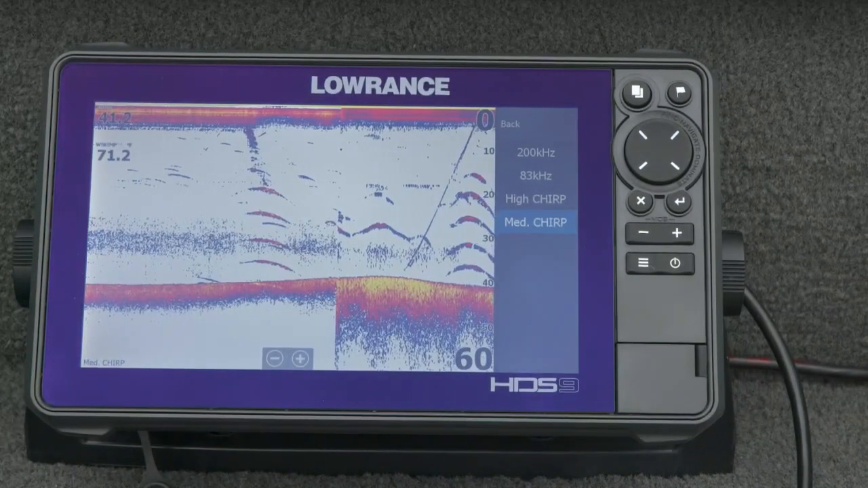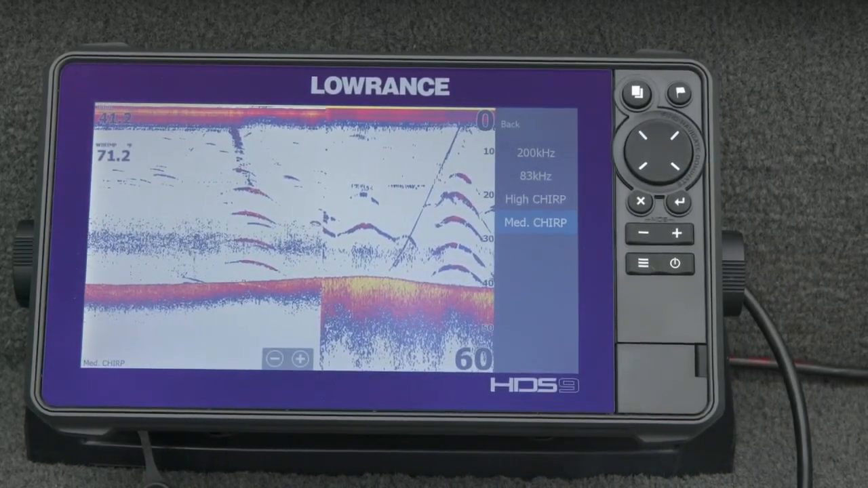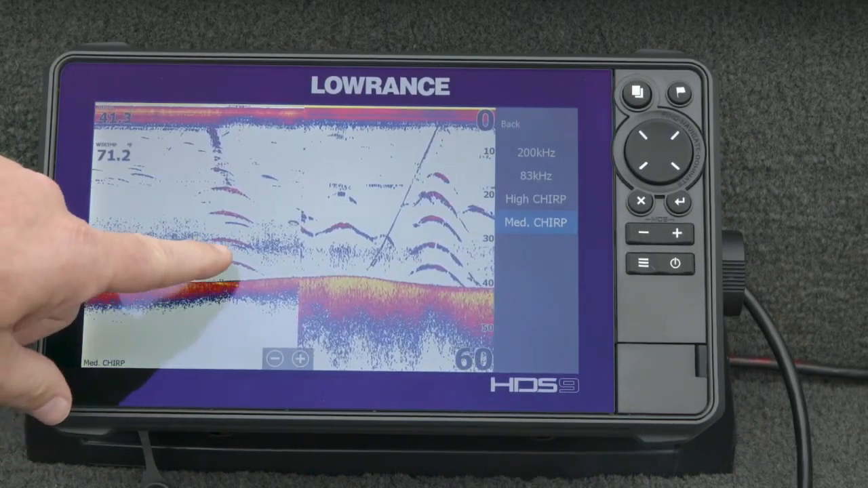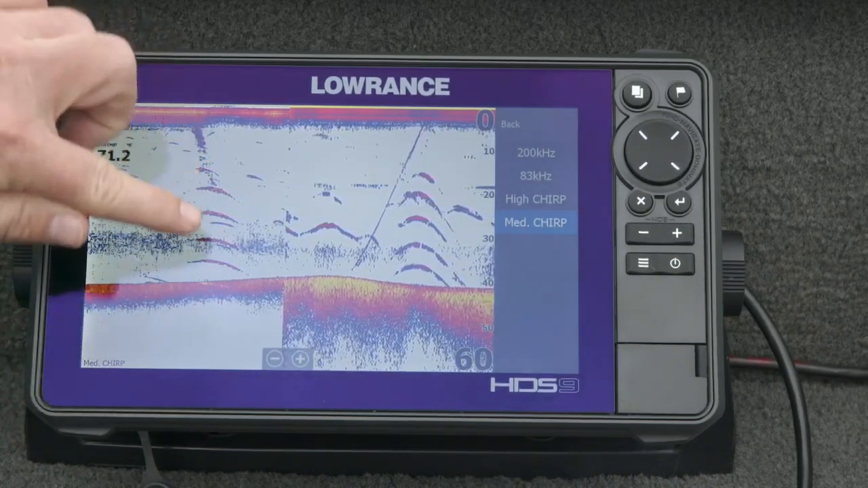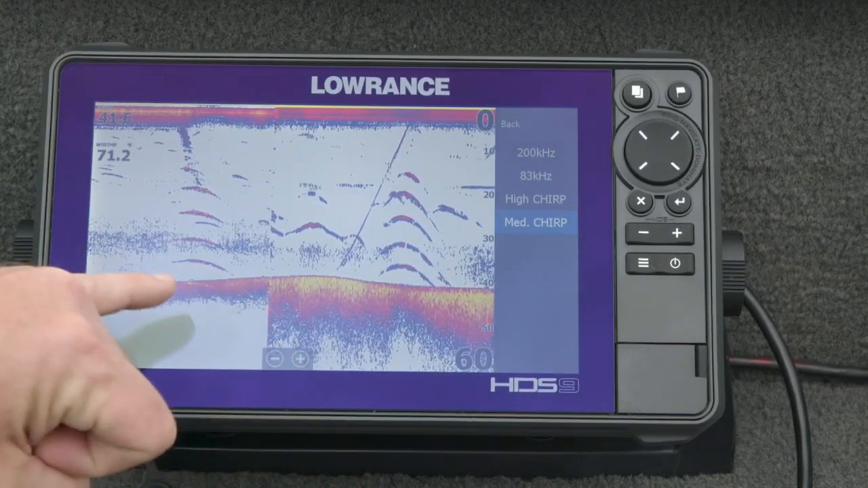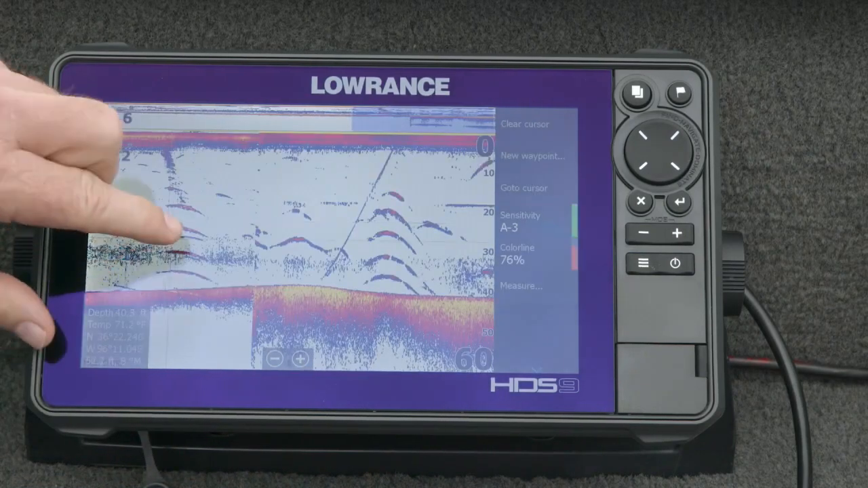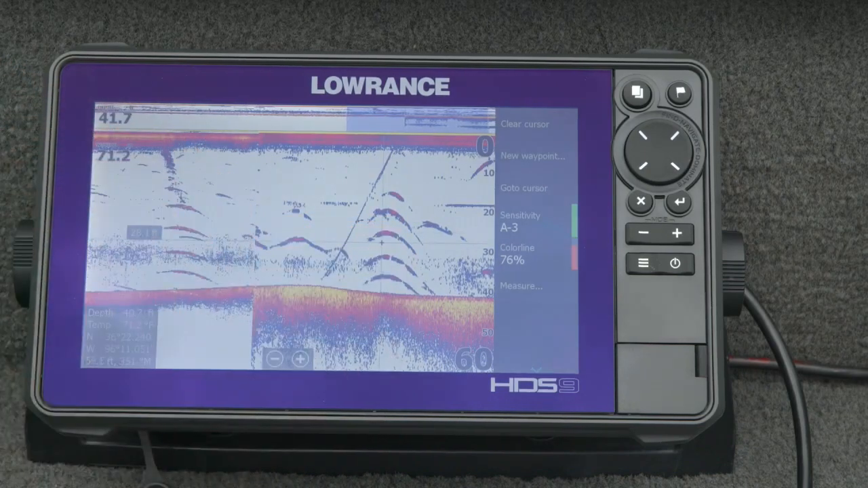Another question we get all the time is people asking what are the differences in the frequencies? Why would I want to use high chirp over medium chirp? And really it just comes down to the application you're looking for. If you're wanting nice, crisp, clean arches where you can get really good target separation and see detail, this is high chirp on this side of the screen. Basically you see the bottom isn't as thick, the arches aren't as thick, but you start to see some of the actual detail between them and the spacing, like right here, between those two balls in that bag, versus over here on medium chirp, we're going to a wider cone angle.